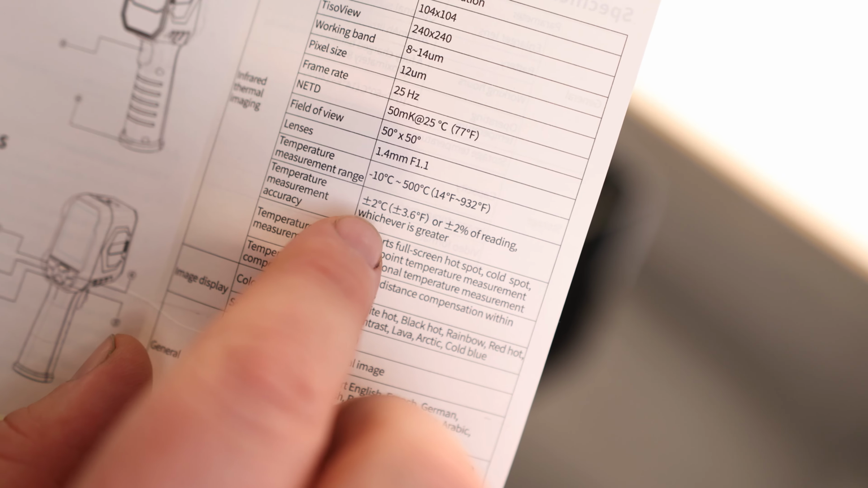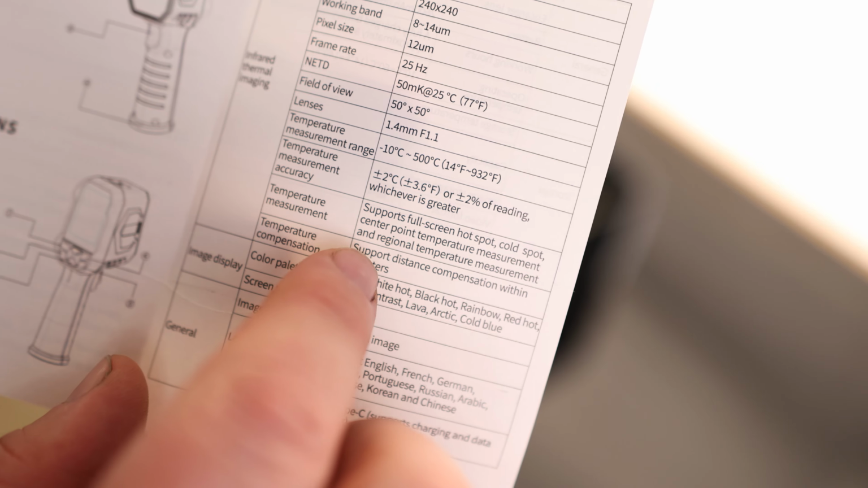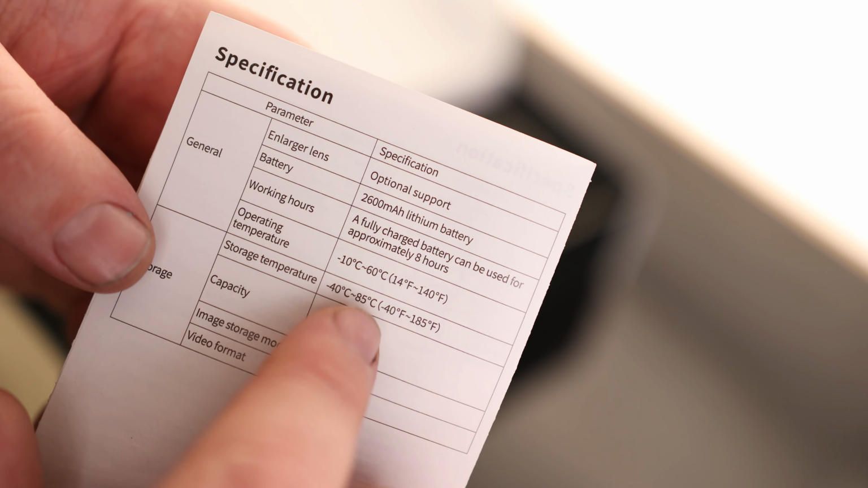Temperature measurement accuracy is within 2 Celsius or 3.6 degrees Fahrenheit, or plus or minus 2% of reading, whichever is greater. Interface is USB-C, supports charging and data transfer. Says it comes with a 2600 milliamp hour battery, and it'll run for approximately 8 hours.